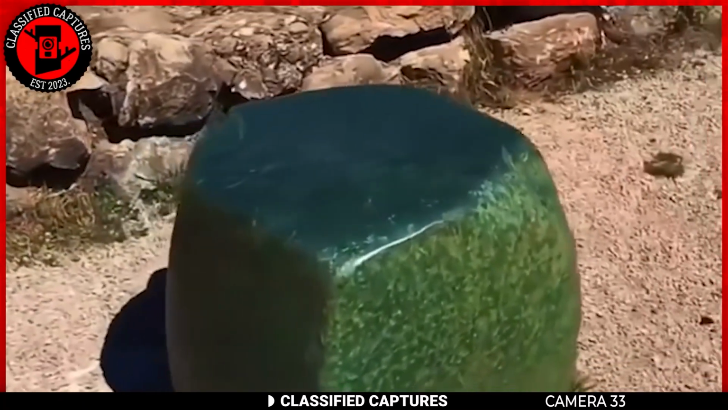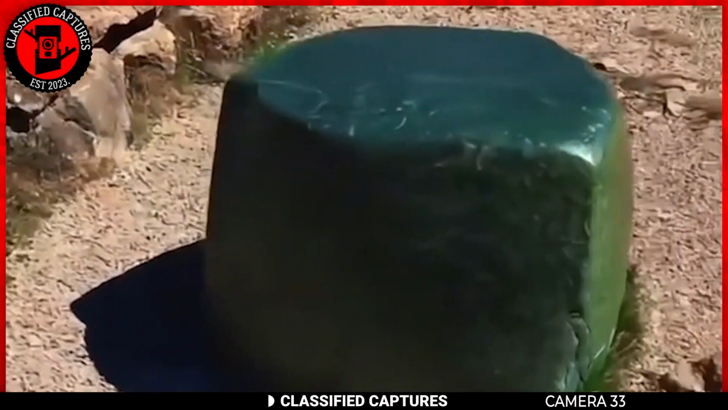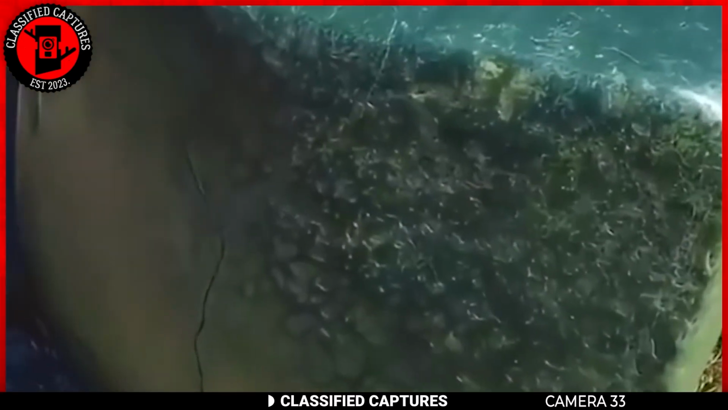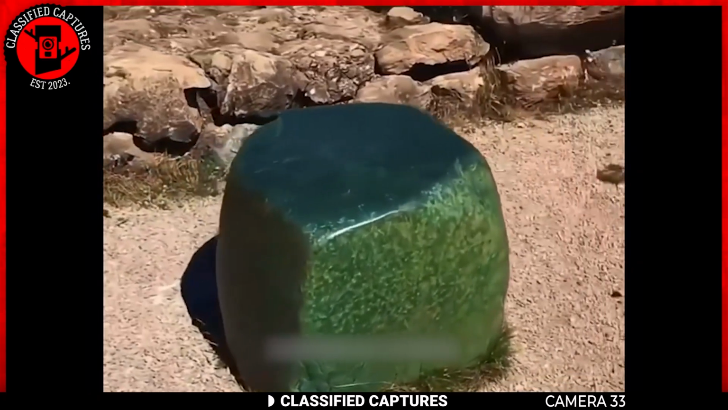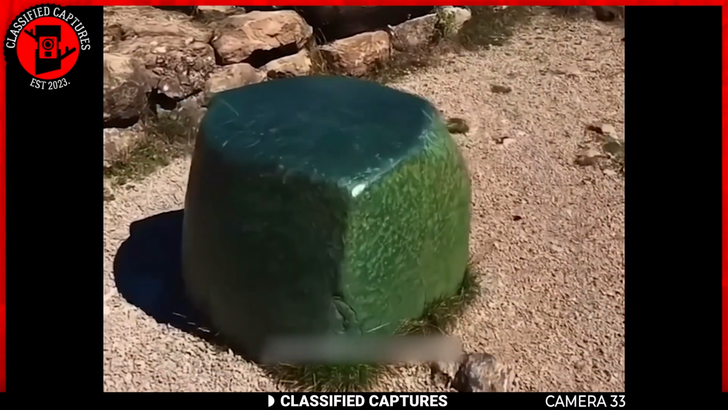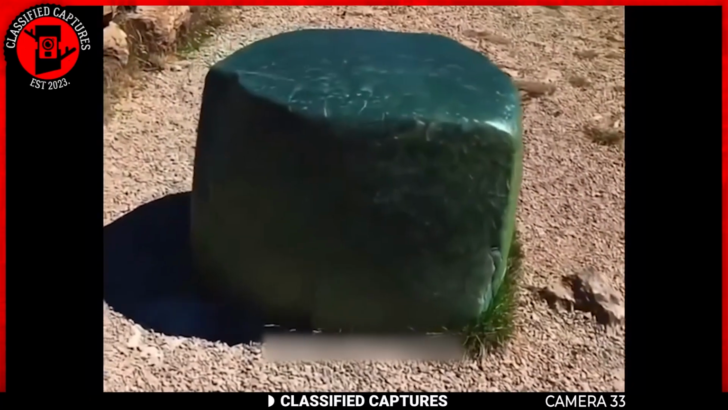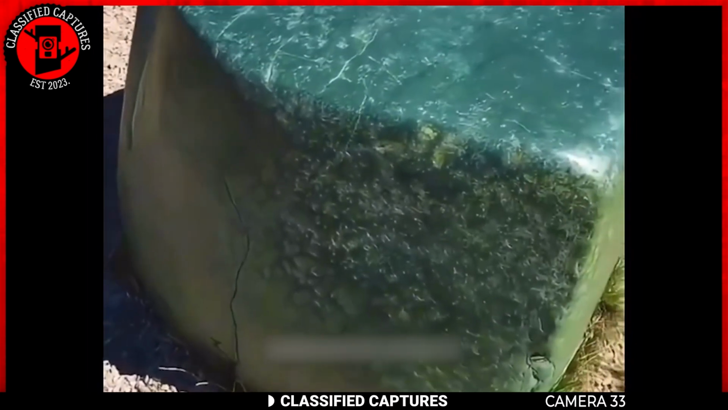There are some who think it could be something far more extraordinary, possibly linked to ancient alien activity or a natural wonder that defies explanation. No one knows for certain how it got there or what its true purpose is. Could this be an artifact from another world, or is it simply an enigma we have yet to understand? What do you think? Is the green stone a clever hoax, or does it hold secrets beyond our comprehension?